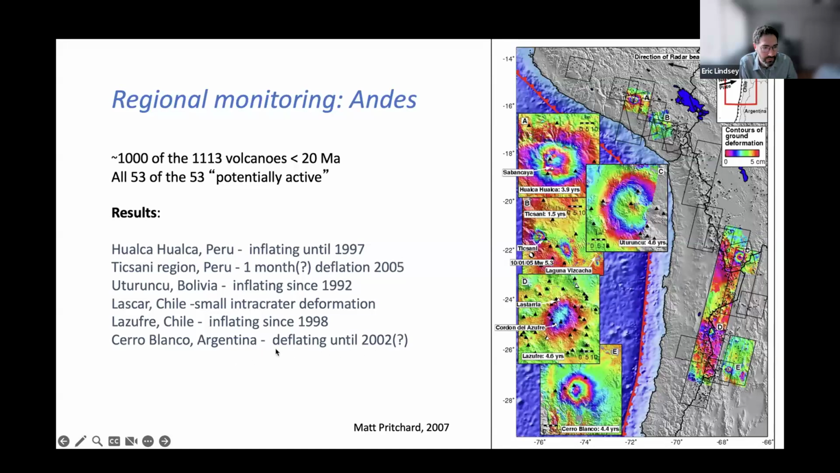And there are actually some that might be deflating as well, right? So there's all sorts of dynamics happening within magma chambers. And so InSAR is a really great way to monitor that.